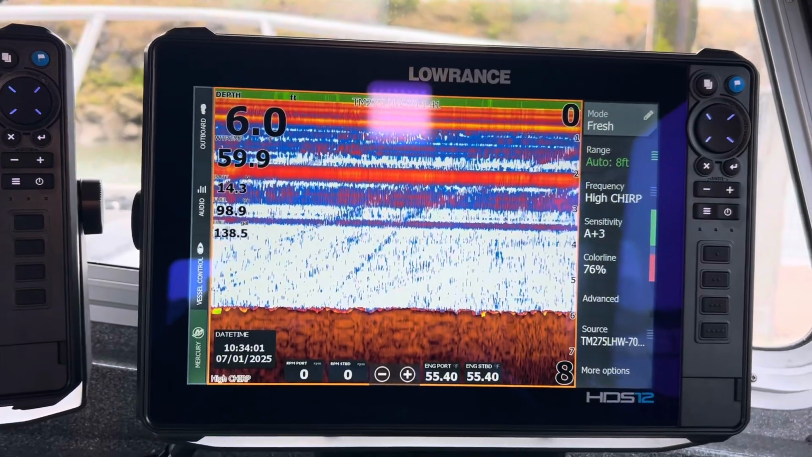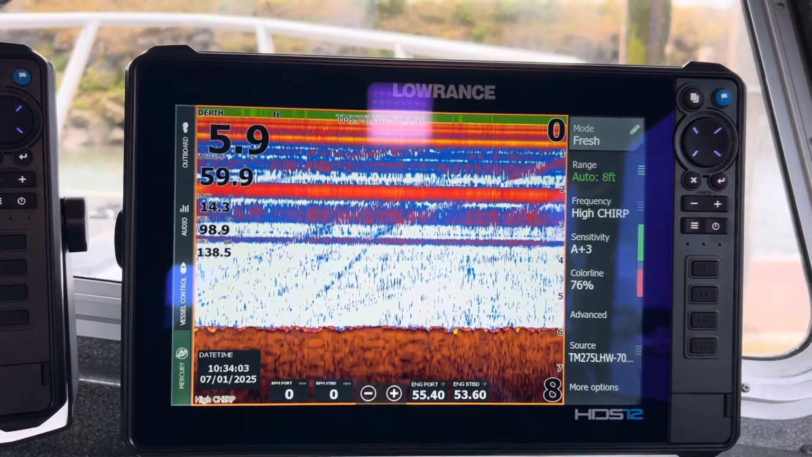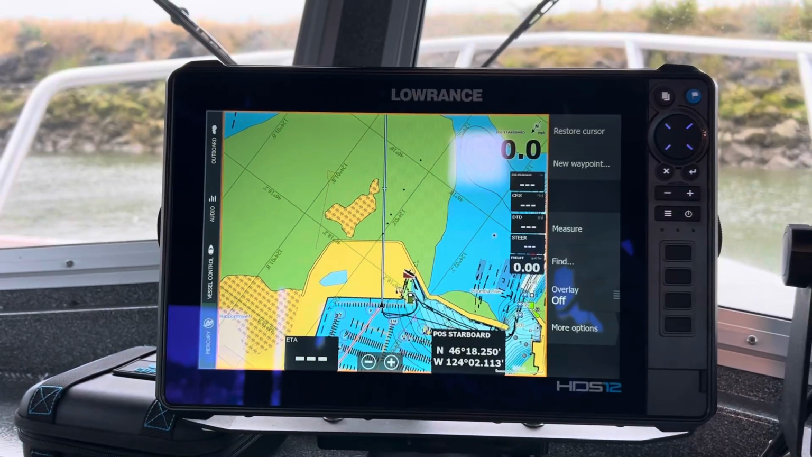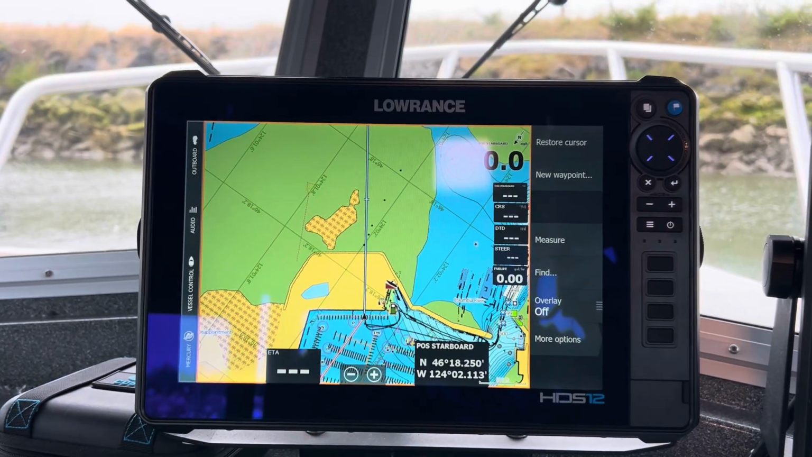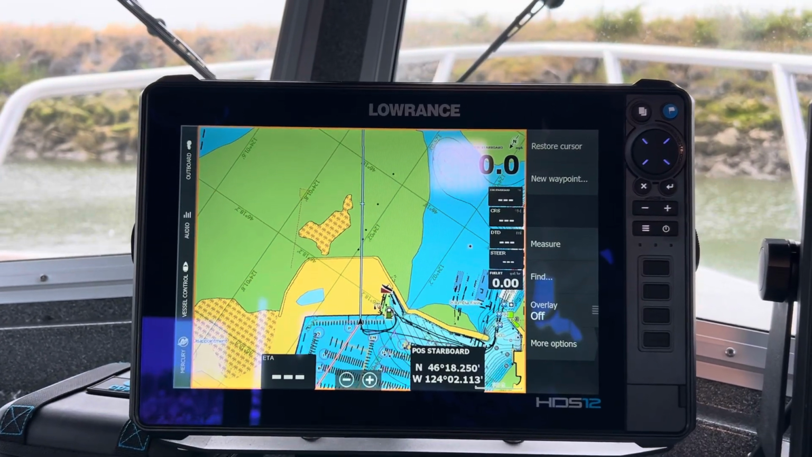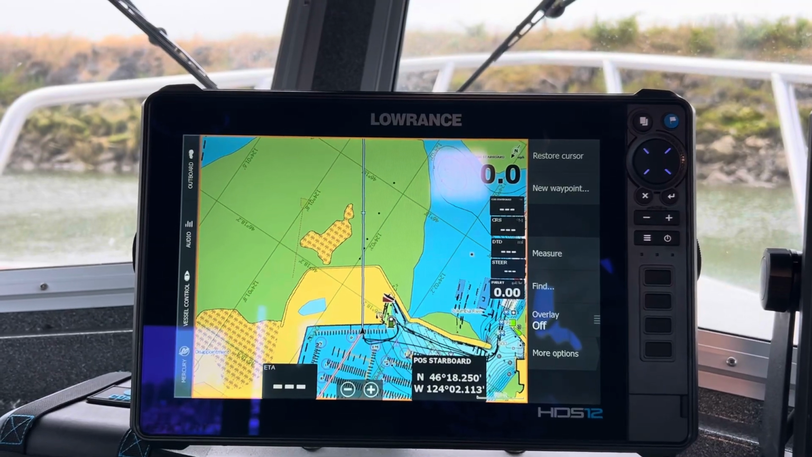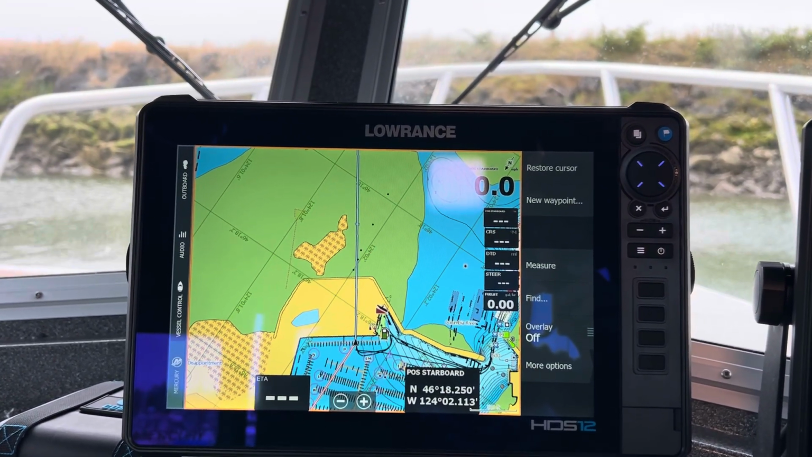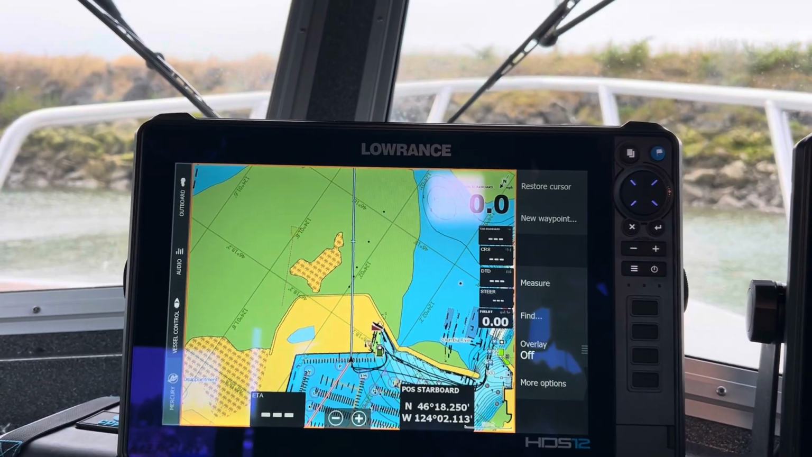So, Lowrance HDS Pro. This one's set up on sonar, and then right next to it, I have another HDS Pro, and this one is set up for GPS mapping and stuff. Now, of course, they both will do the same thing, and you can set up everything on one unit. But that's kind of how I run mine.